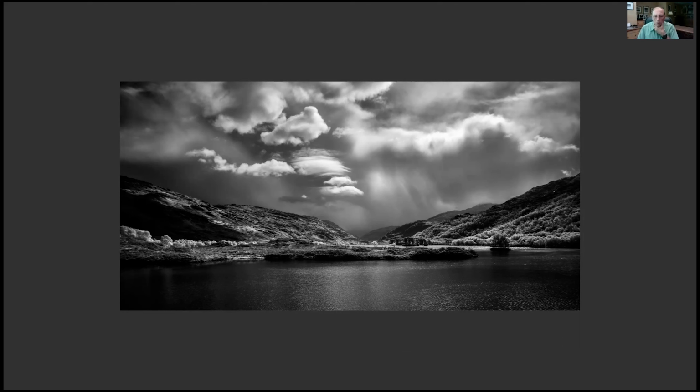This one here, when I look at the position of the sun, it looks pretty high in the sky. So I guess that's the other advantage of infrared: with a regular camera you shoot sun up to sun down, and what you're showing is you can almost fill in the rest of the day.